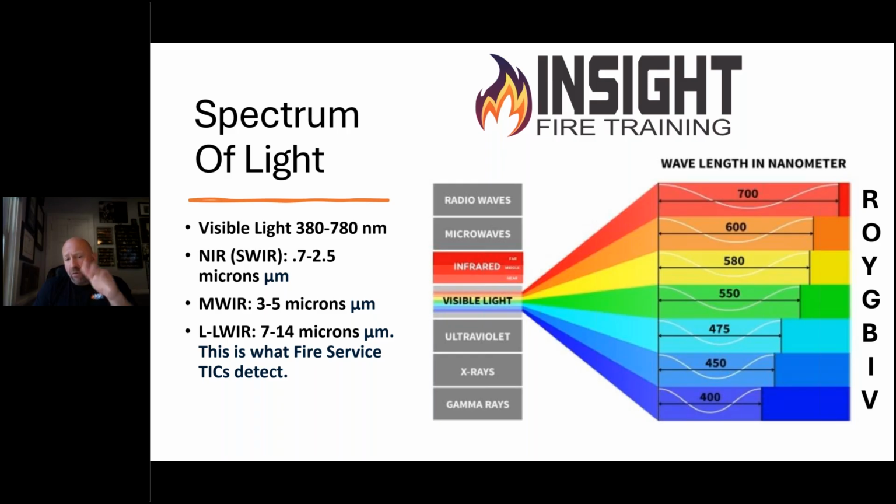Whereas if you look at all the other areas of visible and non-visible light, infrared, the long wave infrared, which is what the fire service camera sees, is 7 to 14 microns. That's a lot more than what the human eye actually sees, and that is where the majority of heat transfer takes place. There's also short wave or near infrared, mid wave infrared, and long wave infrared. Then you have other things like ultraviolet, X-rays, gamma rays, microwaves, radio waves. But as far as we're concerned, we can see visible and we can see long wave infrared through the use of a fire service TIC.